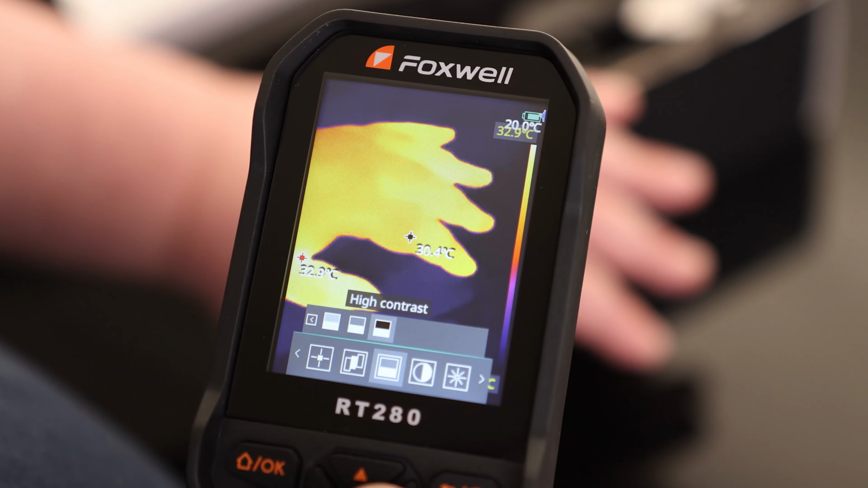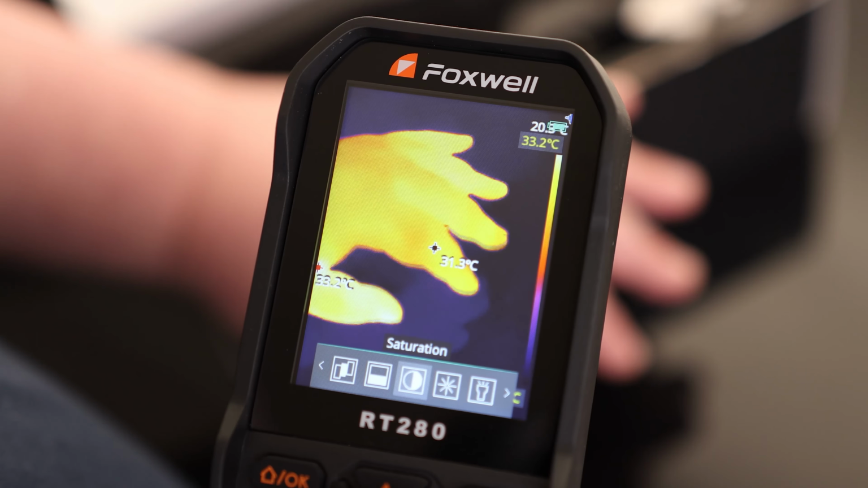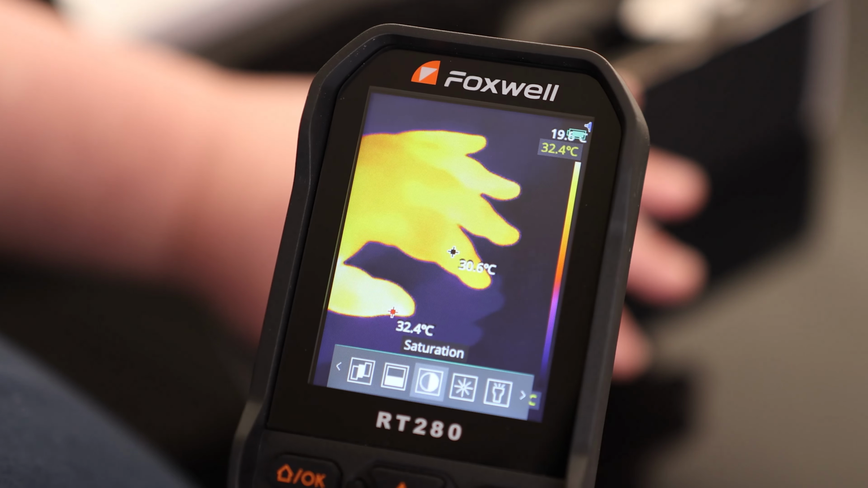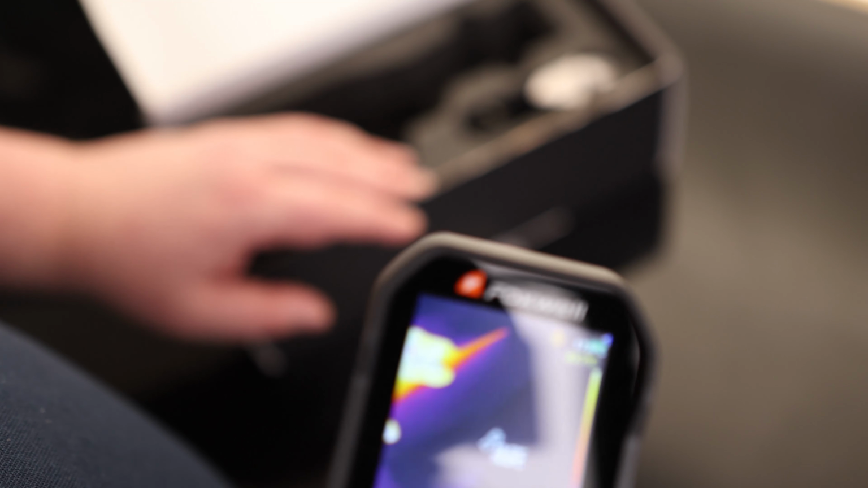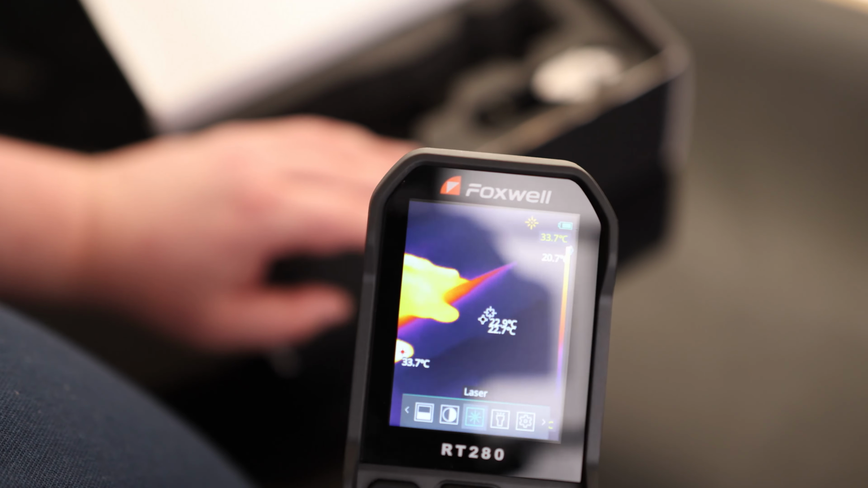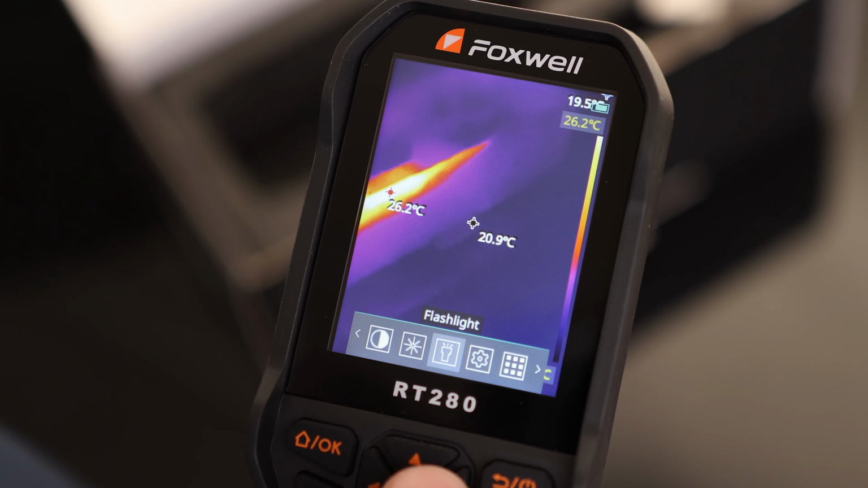So you got thermal AGC, you got smooth, normal, and high contrast. I'm going to keep it right there. Saturation, so we got low saturation, high saturation. Got a laser, so we can turn that guy on. You can see wherever I'm pointing it, we got a little laser there. What that can be good for is if you're measuring something and you want to know exactly what you're pointing it at, you can have that little guide to help you out. Very uncommon to see on a thermal camera, but nice to have.